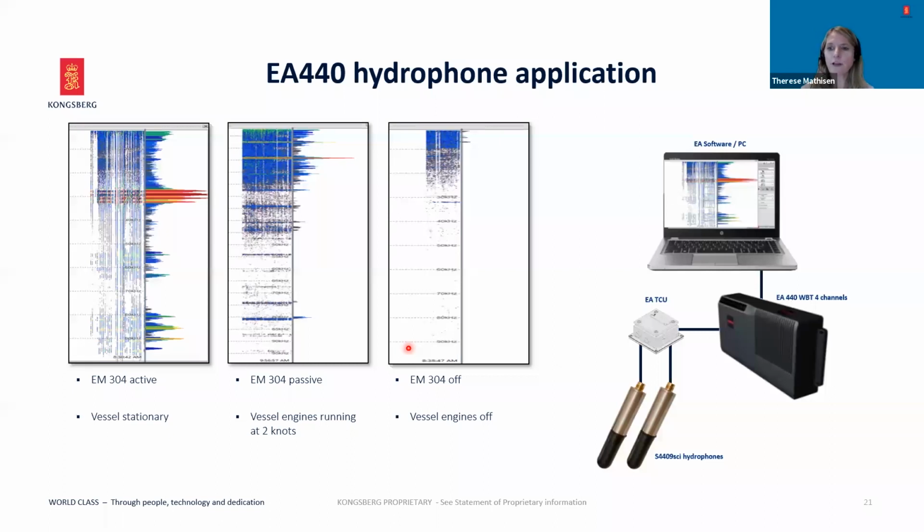The setup for the hydrophone application includes the WBT and the EA440 software. The hydrophones require external power, so an extra connection unit is required. The results are shown in spectrograms, such as seen on the left side of this slide.